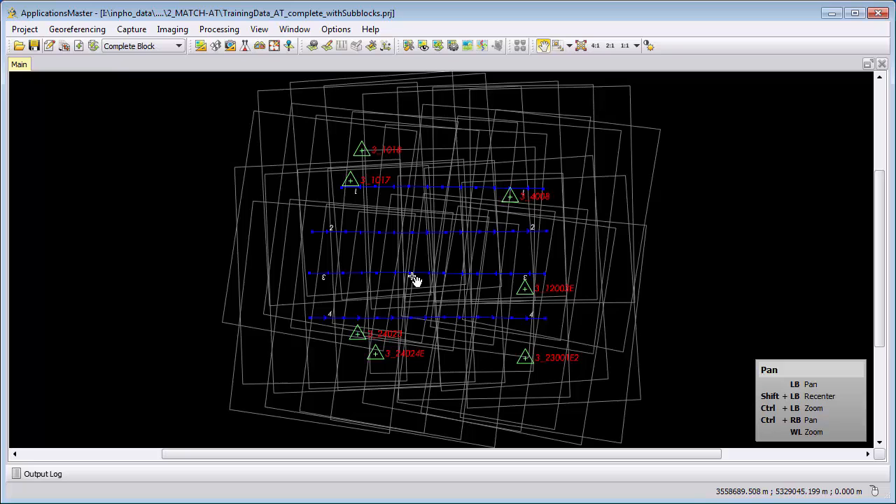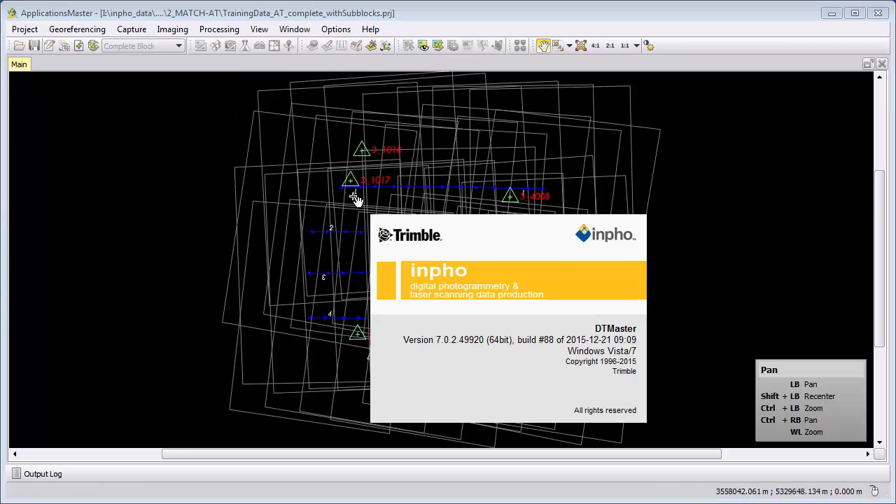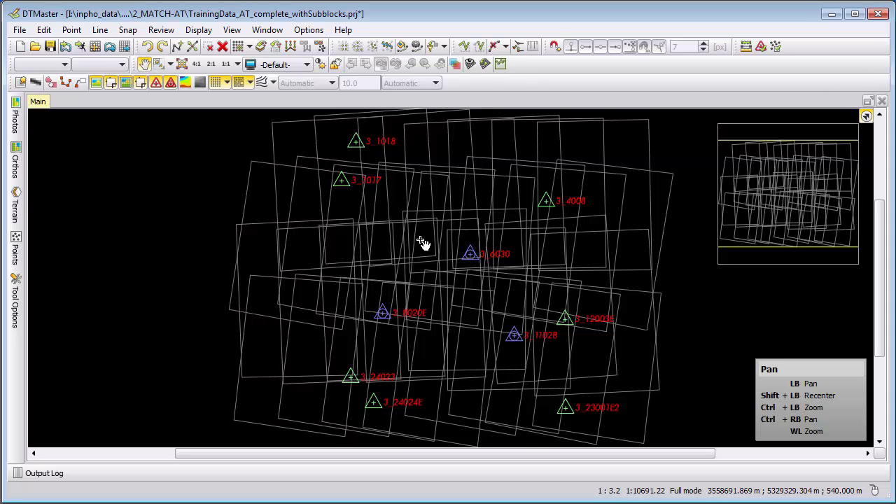Okay, so let's start with the DTM dataset, and we will start DTMaster. We start DTMaster from capture DTMaster. DTMaster is a standalone terrain editing software, and we need always to import the data into the editor, so it's no direct connection to any CAD software. For the DTM workflow, in general, the data sets created by DTM are not very large, and therefore we can directly import the complete DTM into DTMaster.